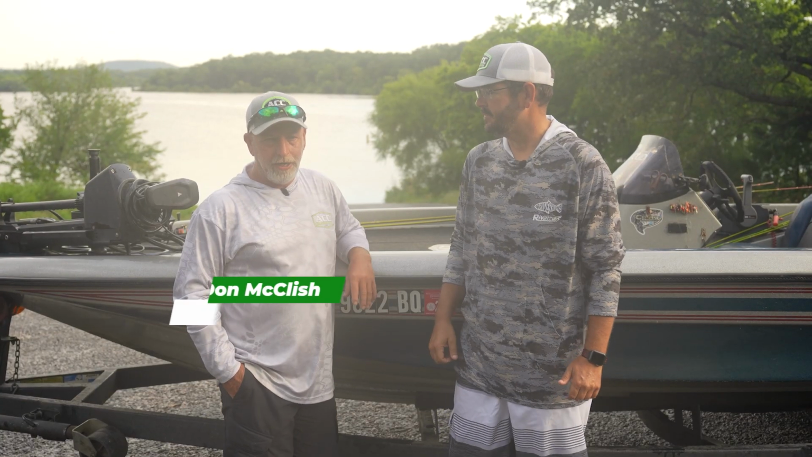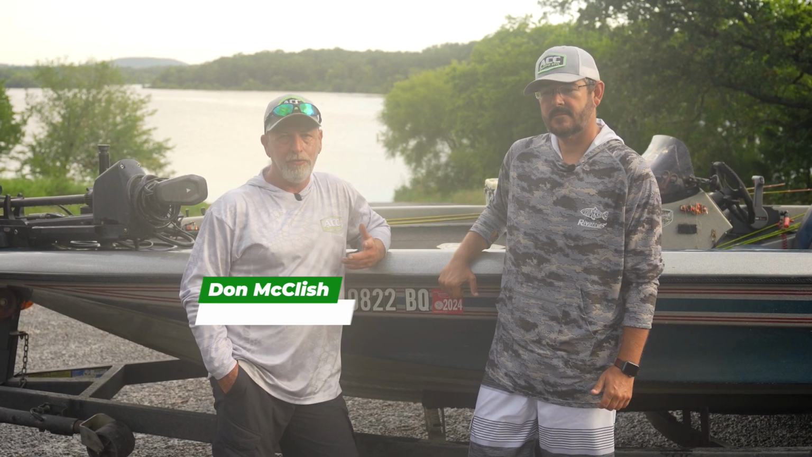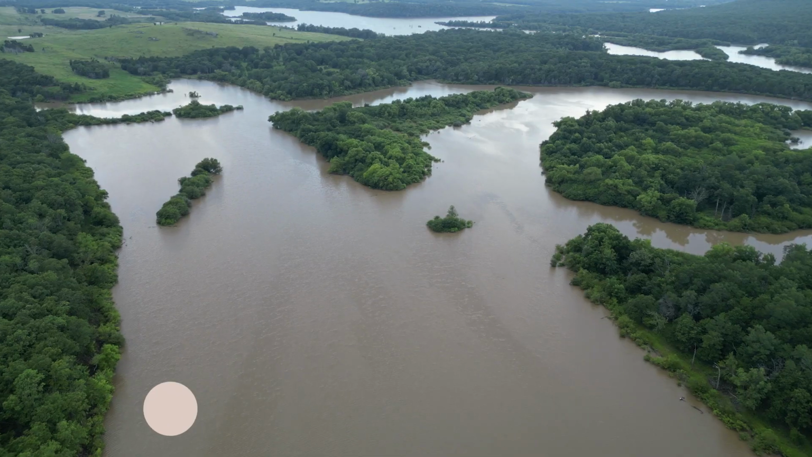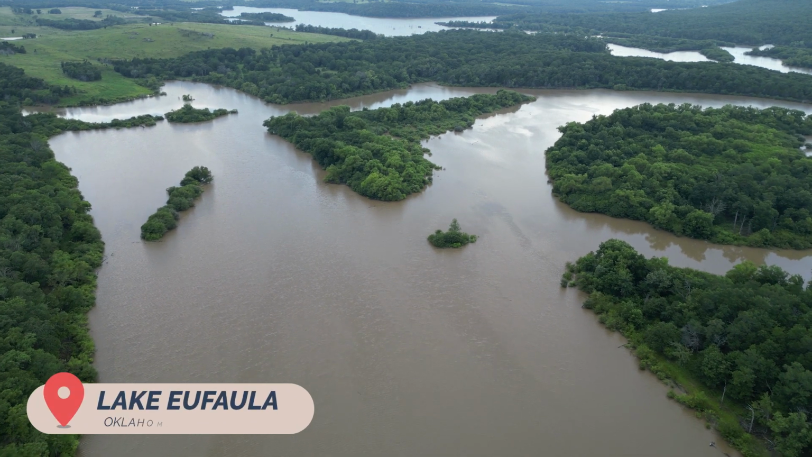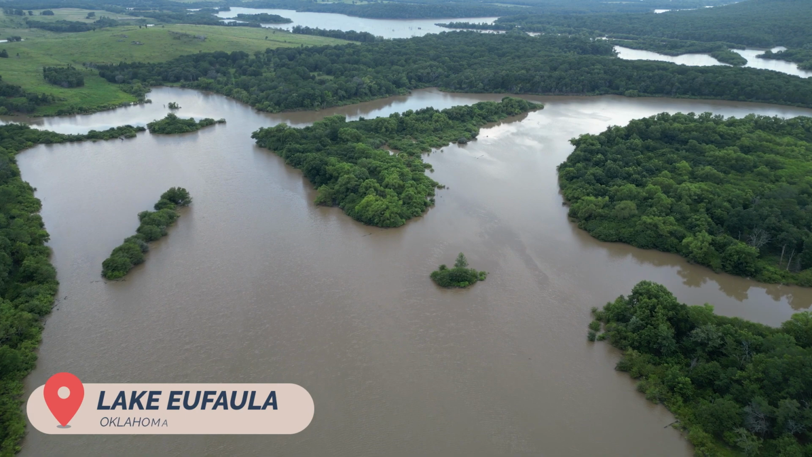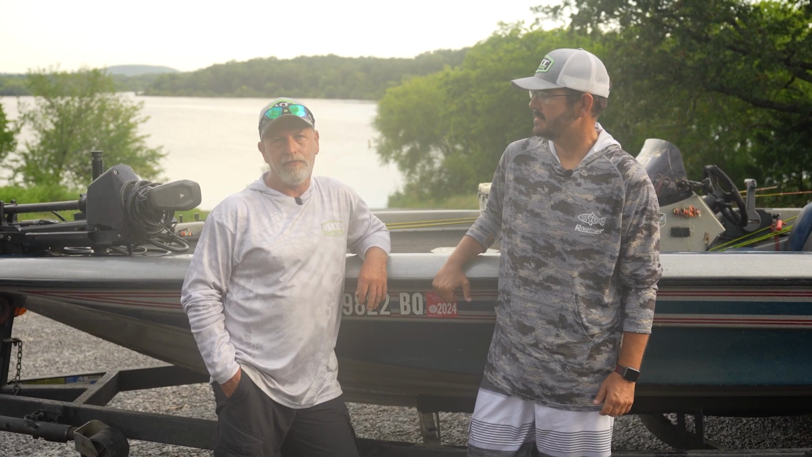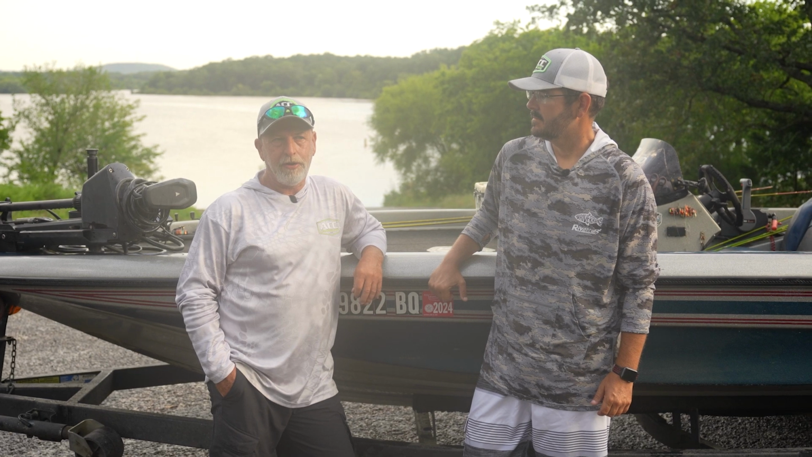Well, the original plan was to hit the main lake and do some casting for some big blacks. With the wind prediction, that was kind of a change of plans, so we came down to the far south end. The last few days we've had a lot of rain. The lake was pushing like 50,000 inflow, and we've dropped down to 30.